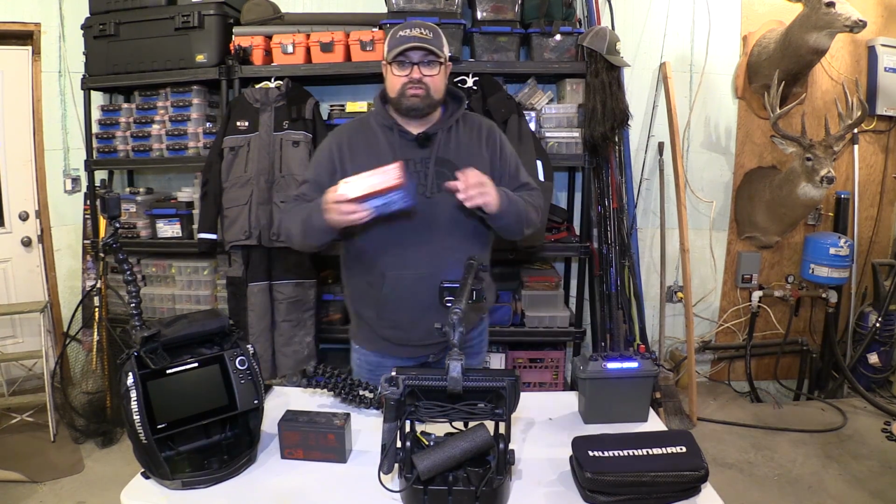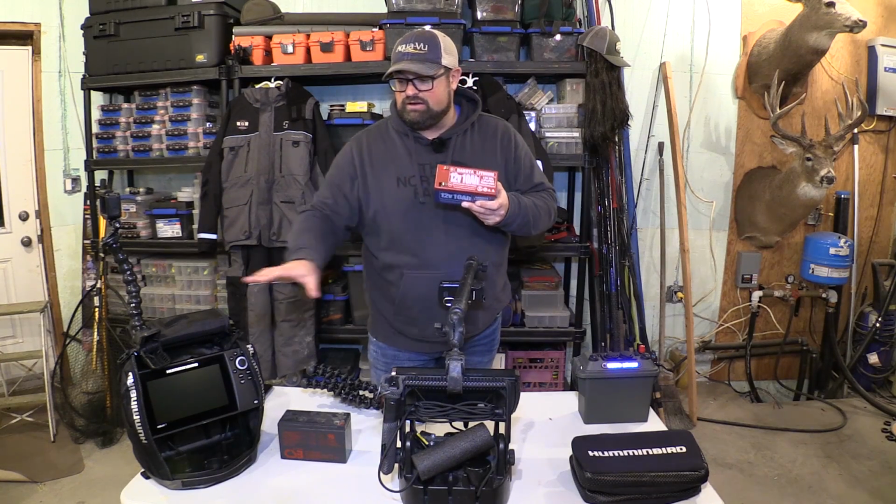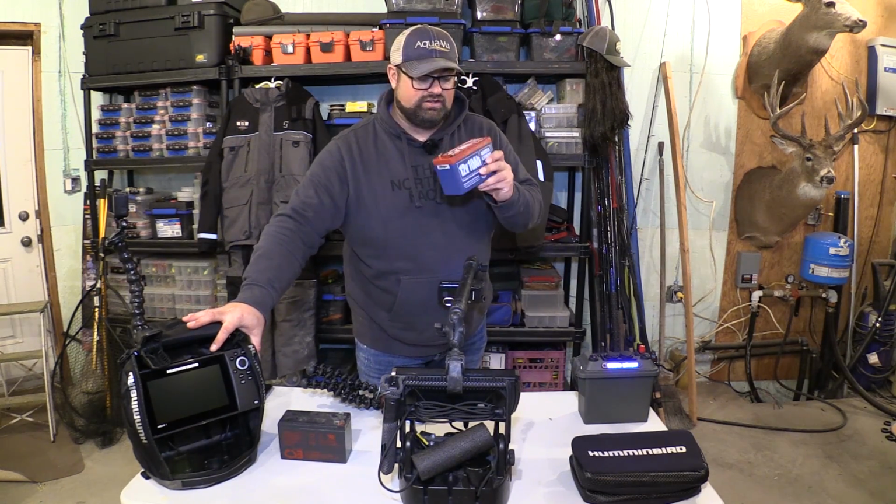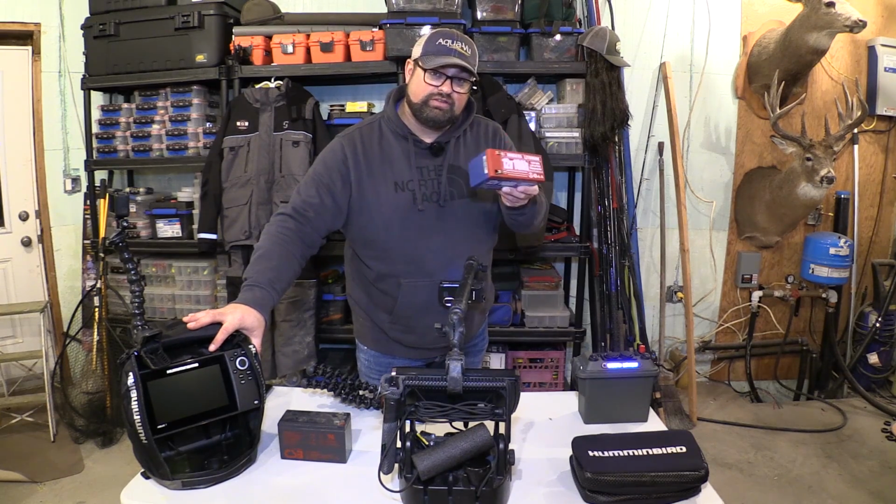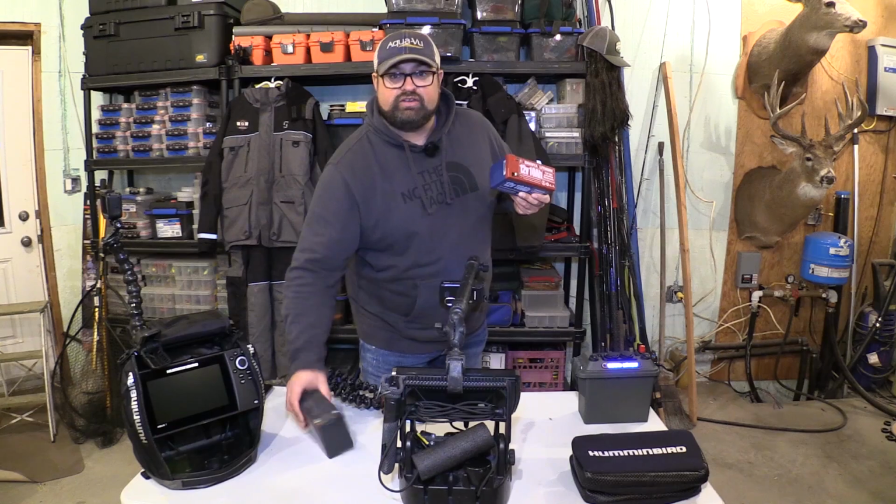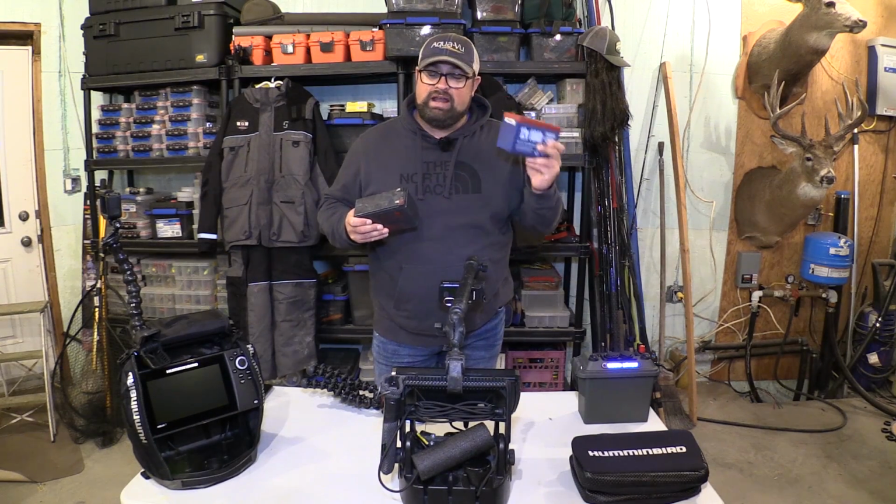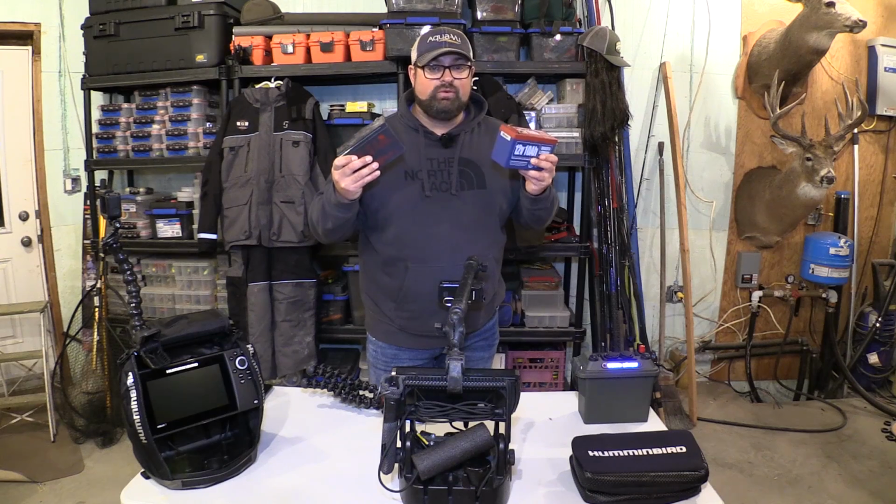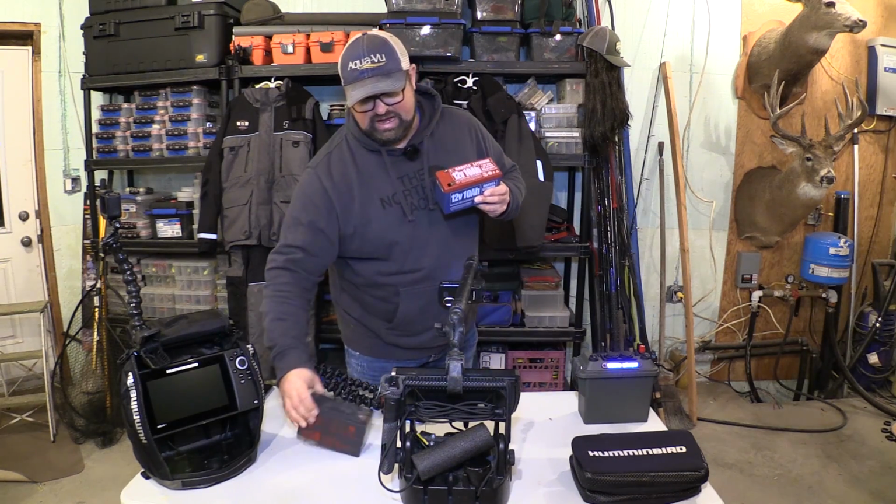And this right here is what it's all about. If you are going to run a unit like this, I recommend getting the Dakota lithium batteries. These things are 3 pounds 1 ounce versus 5 pounds 10 ounces. So not quite half the weight, but will last double the time for sure.